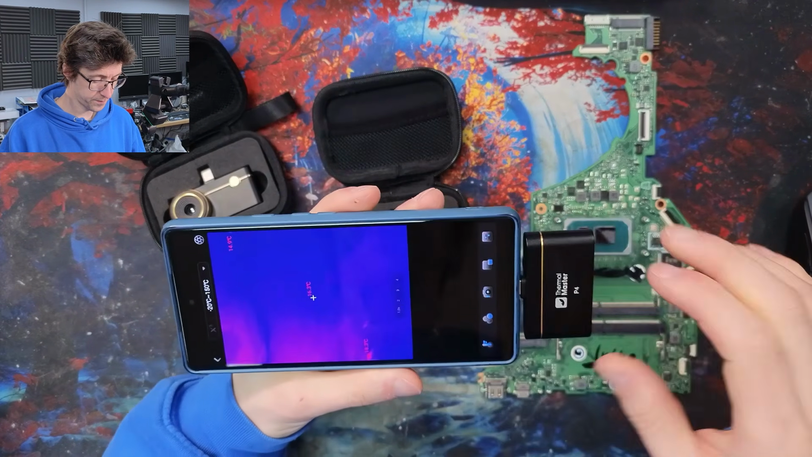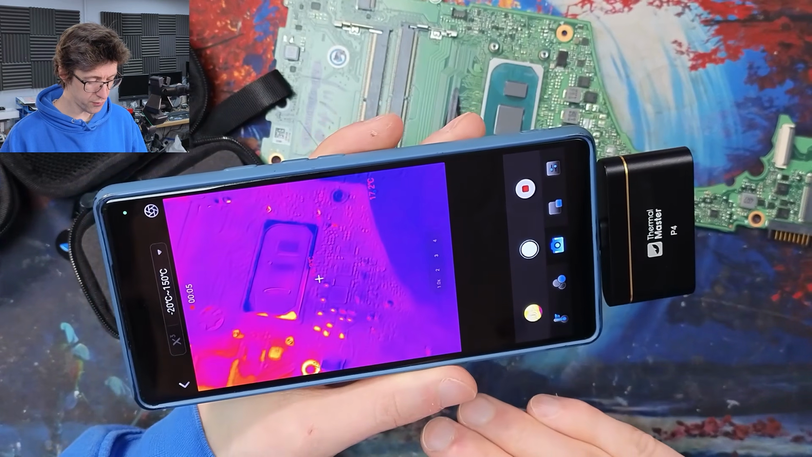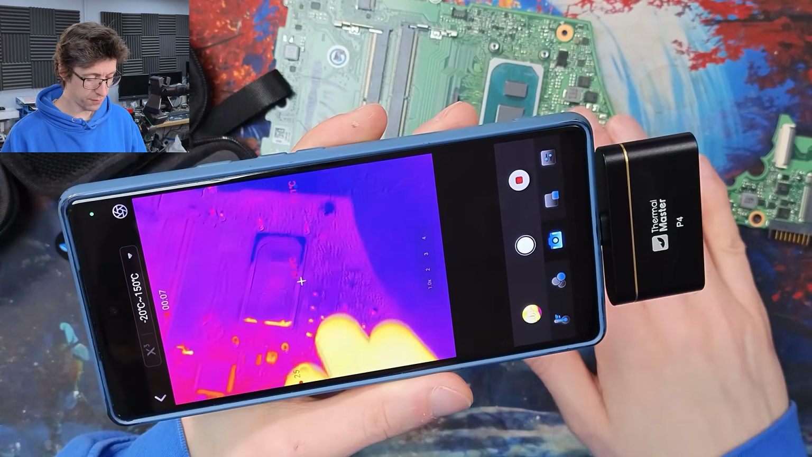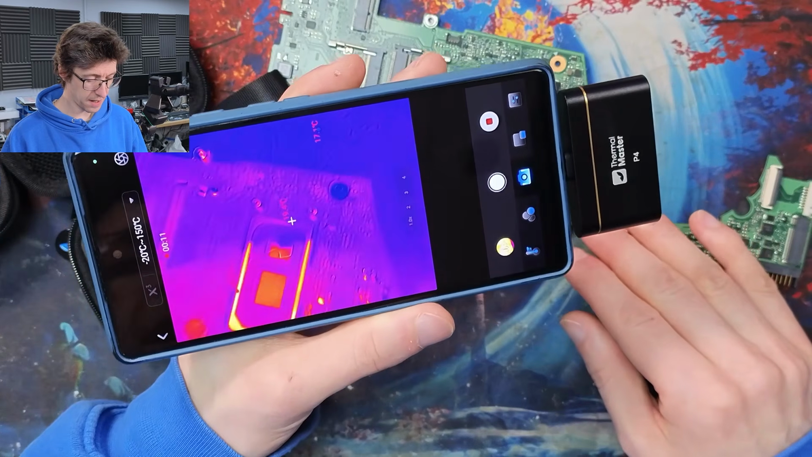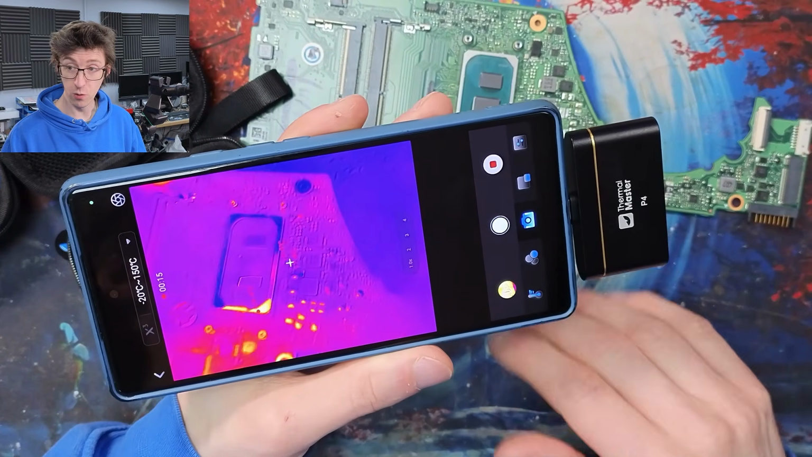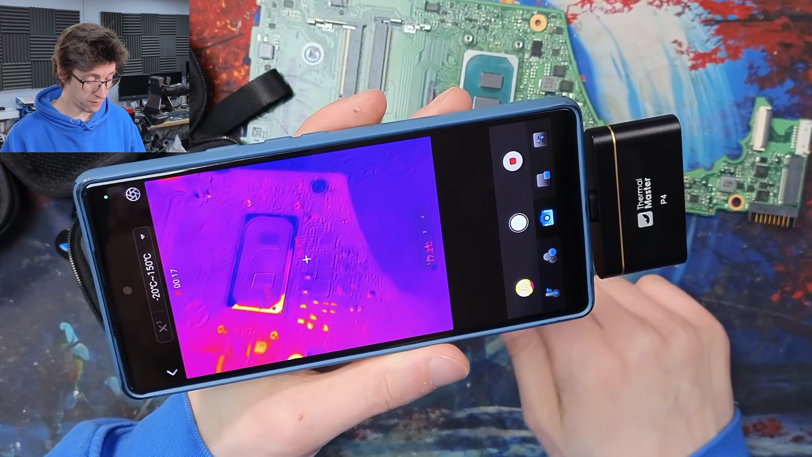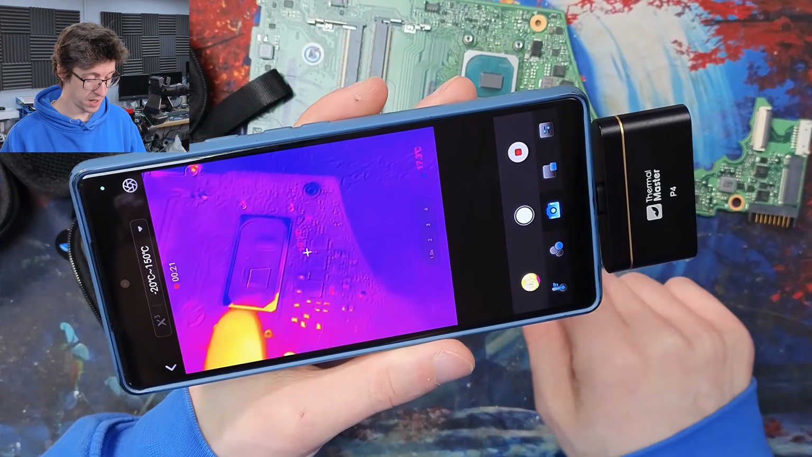There we go. And right away you'll see that we have what appears to be a pretty detailed picture of this laptop motherboard that I've got under the camera here. And this kind of detail is not what you'd expect to see from a small thermal camera like this, where we've got very distinct outlines of all the components and the CPU there.